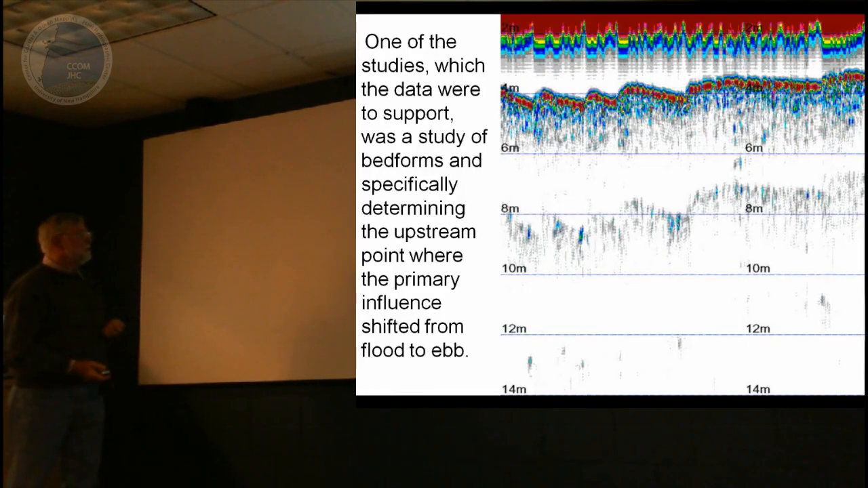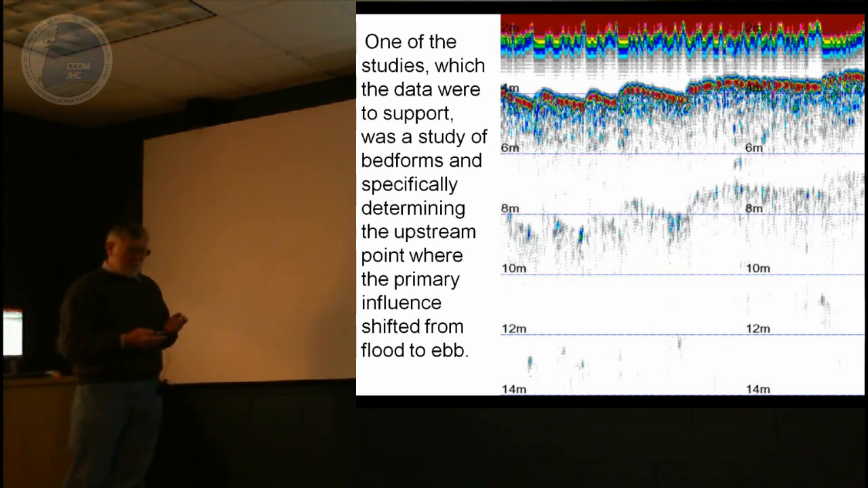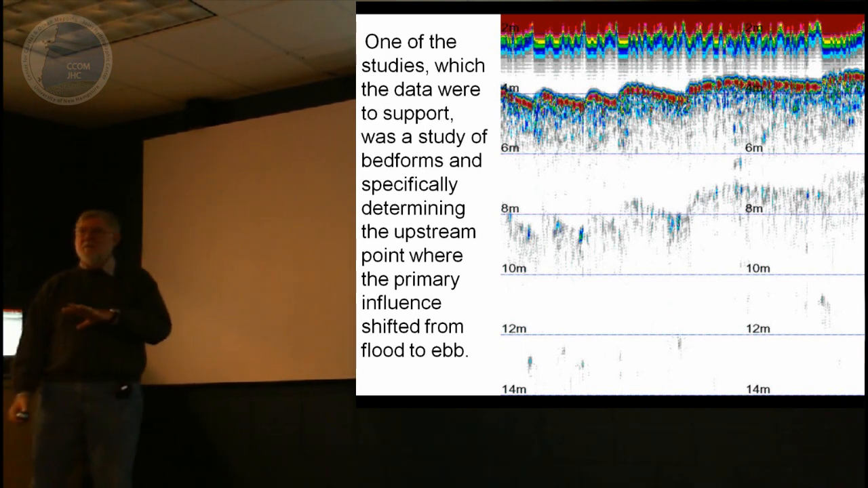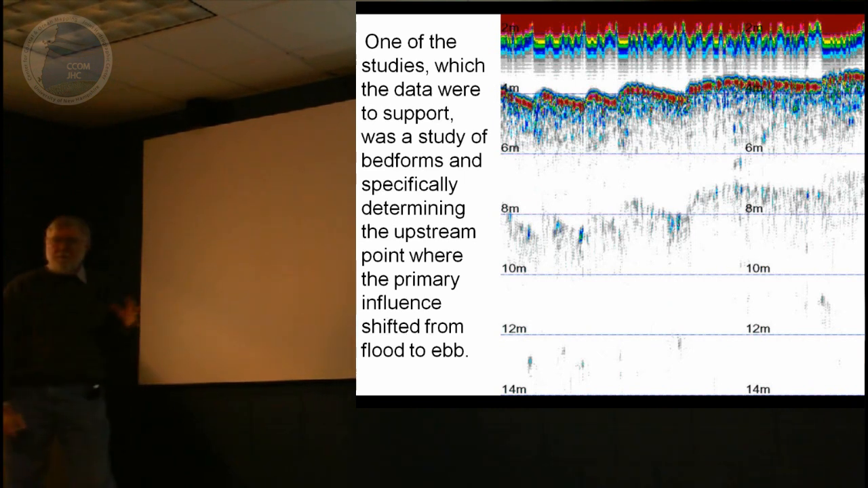One of the studies also was to support bed forms studies, and there was particular interest in determining the upstream point where the primary influence of the bed form shifted from being on flood to ebb. And I've just shown here a nice little stair step or sawtooth set of waves.